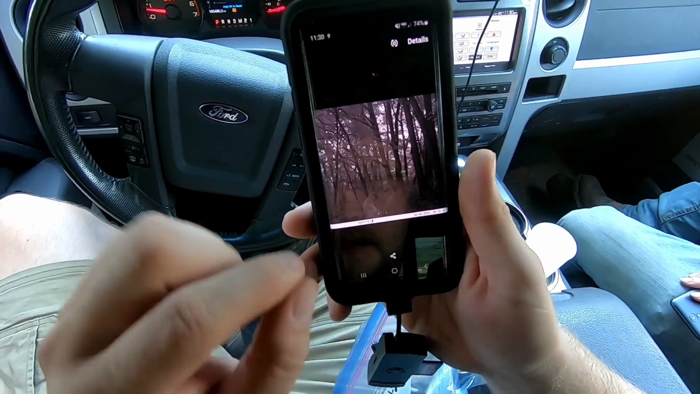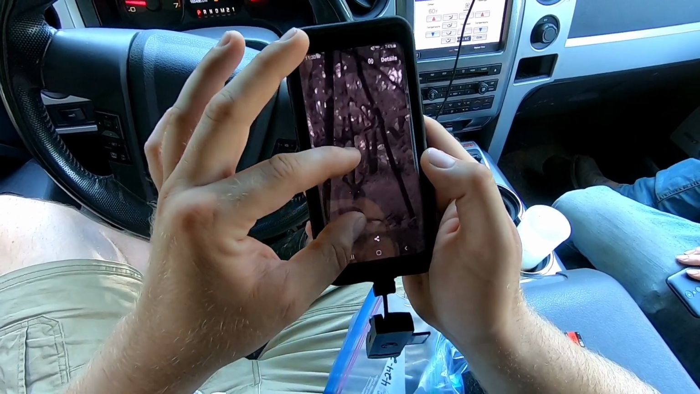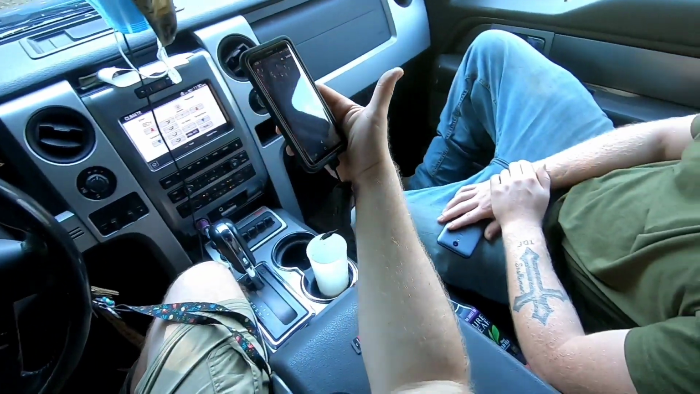6:16 in the morning. Oh, look here. There's another buck following behind him that I didn't see. There's another goofy looking buck behind him.